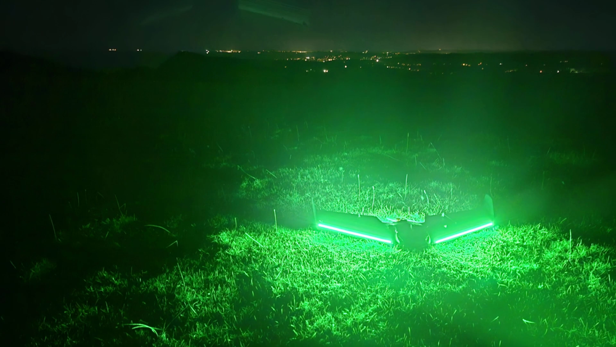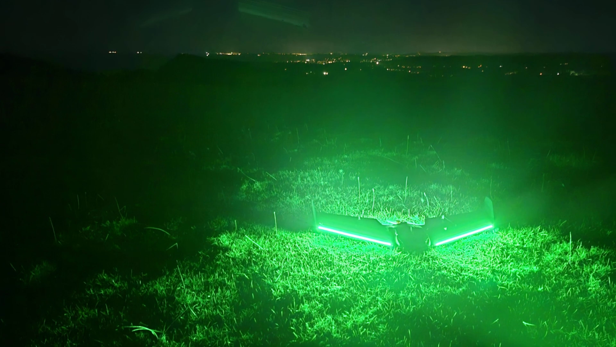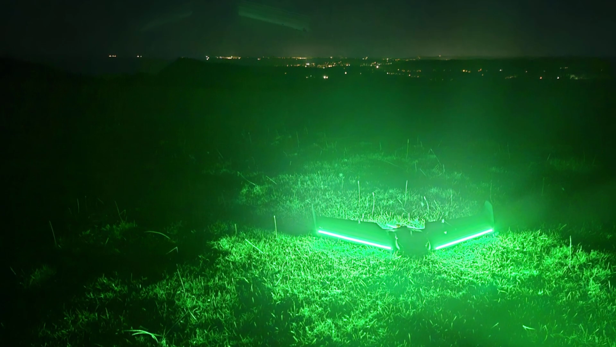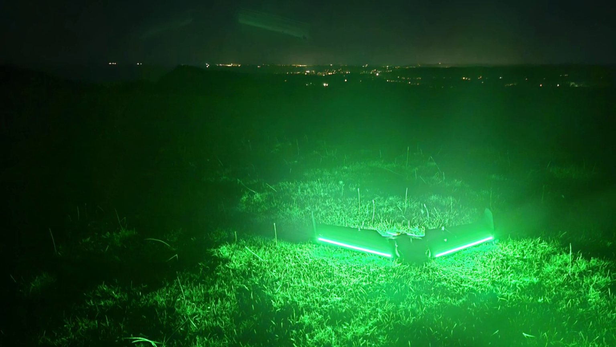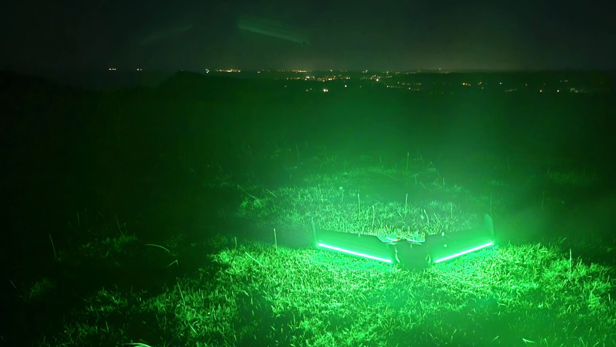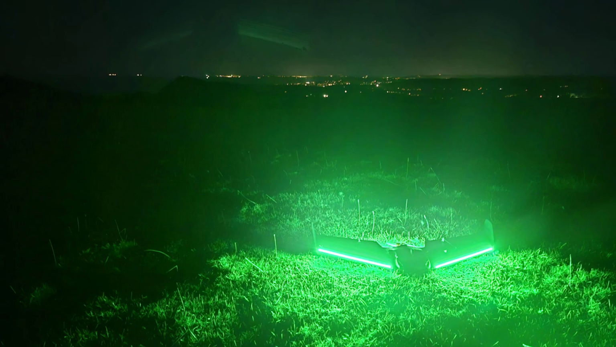Okay, so this first flight was done at one of my favorite flying locations. It's somewhere that I featured in many of my videos in the past. It's a location in the countryside, up on top of the cliffs overlooking the sea. There is a town not too far away, probably about a mile or 2, but it's down the other side of the hill, kind of behind a forest, so much of the light from that town isn't really reaching this location.